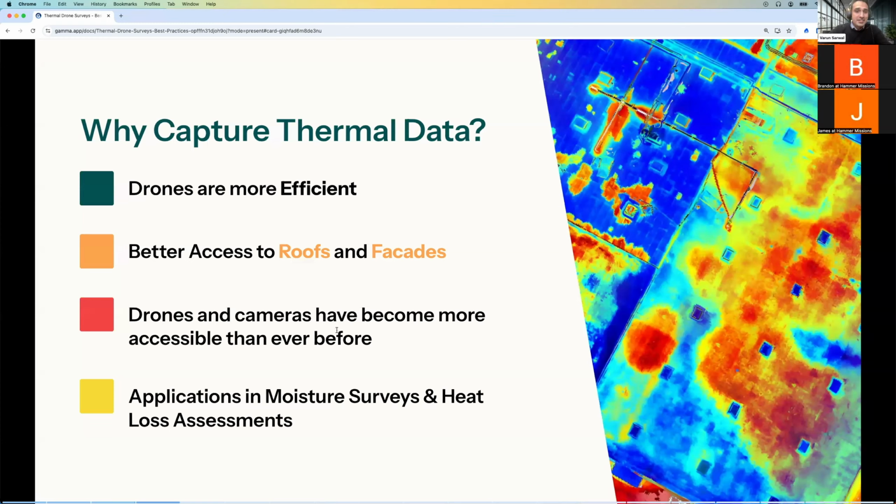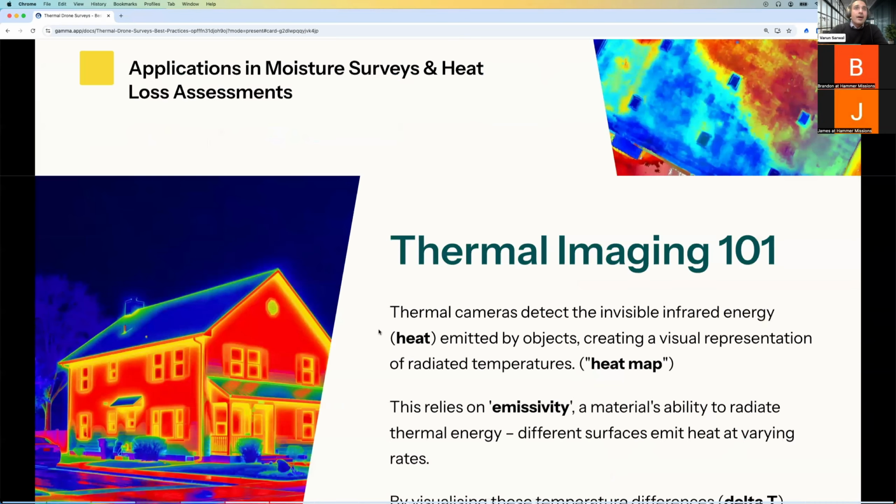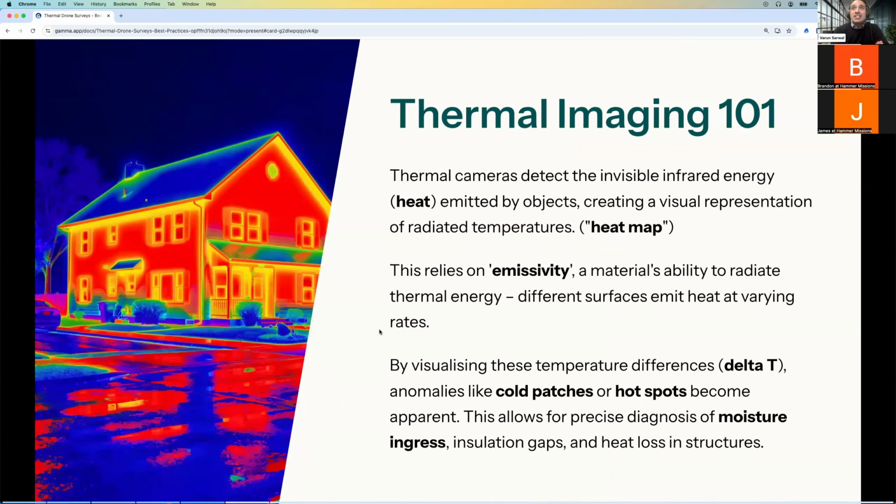And the final thing here is essentially the application. Ultimately, everything is driven by the application. If there isn't a use case where you can use the data, then you can't justify any of the cost. And so applications in moisture surveys and heat loss assessments have been the driving force for thermal drone data. Just going into thermal imaging 101.